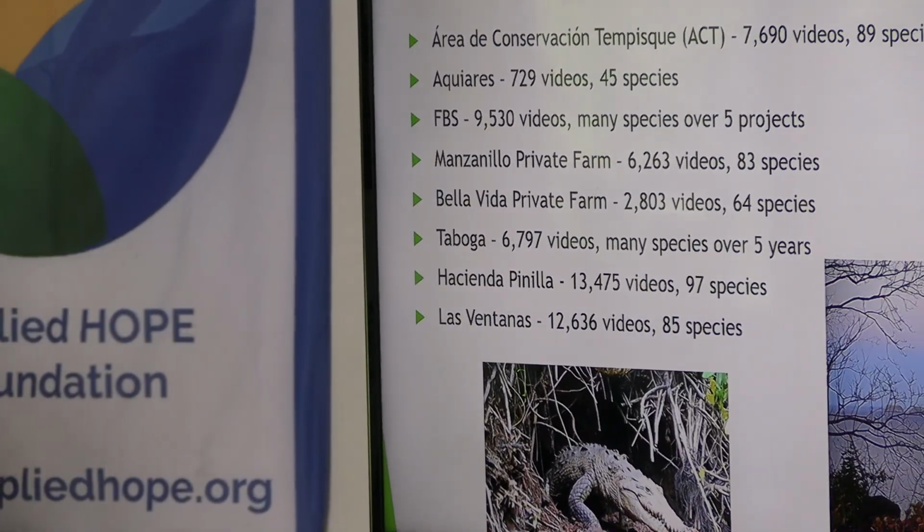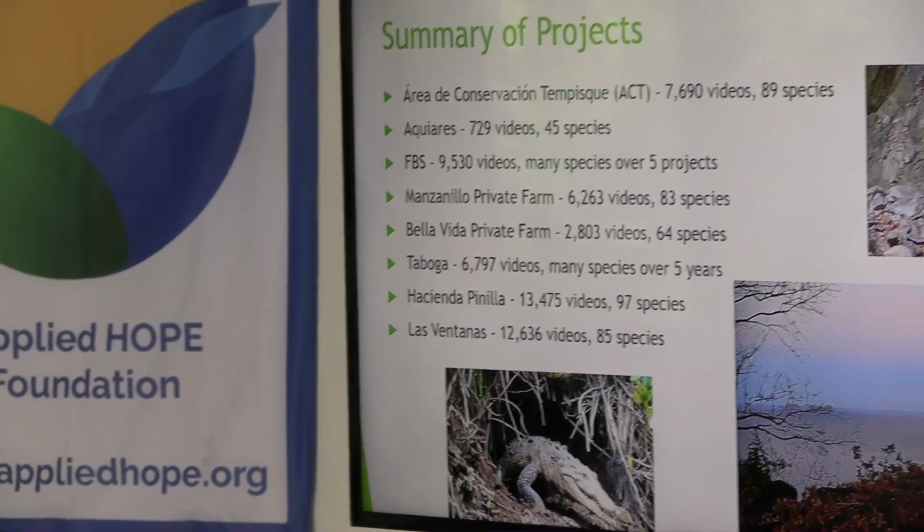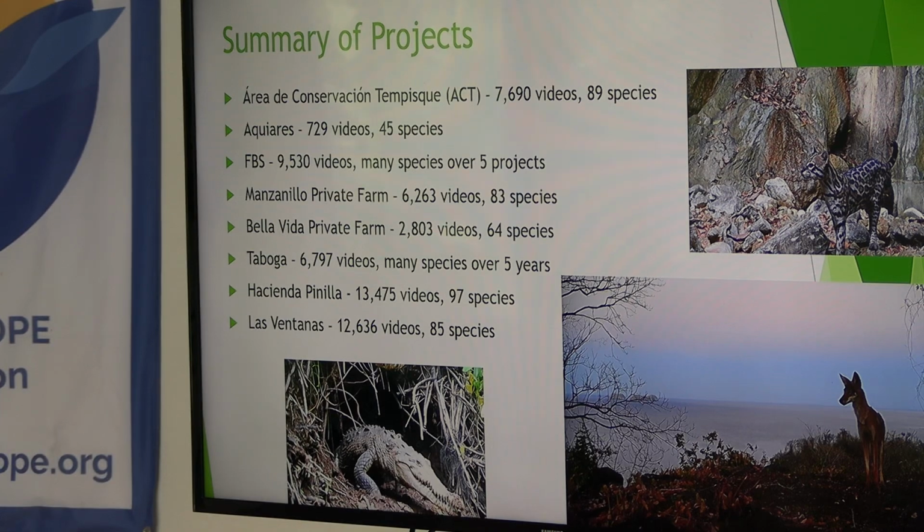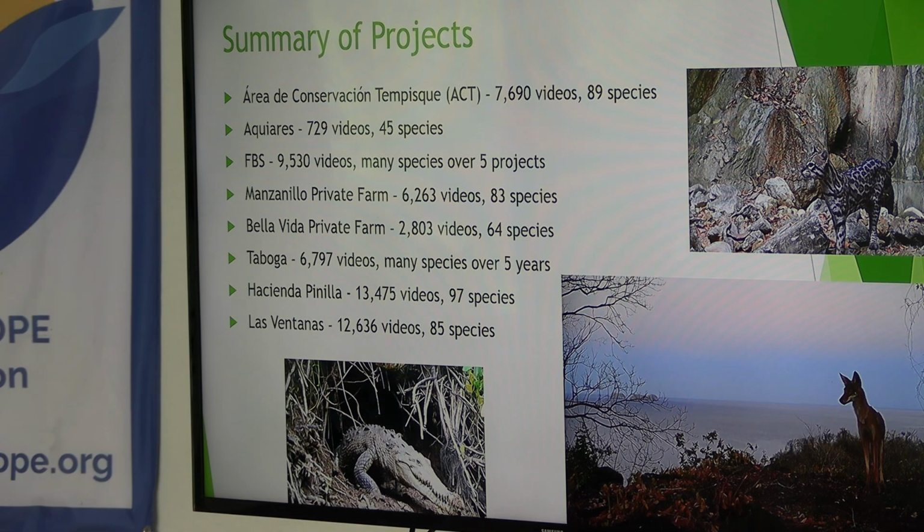Okay, so it's hard to generally summarize all the projects. I picked out a few just to give you an idea of the number of videos and, if I could figure out, the number of species that the project got. Generally, the more cameras and the longer amount of time you're monitoring on a property, the more videos, the more species you're going to get.